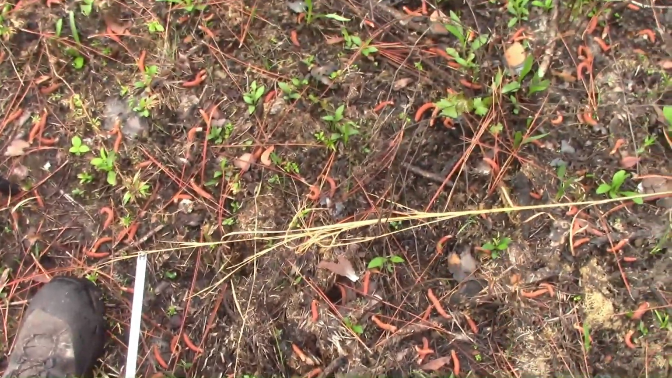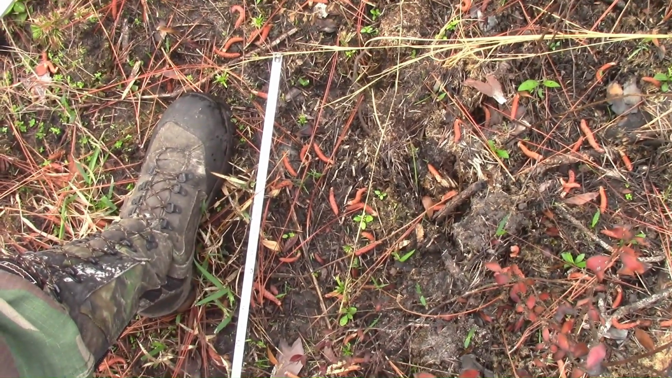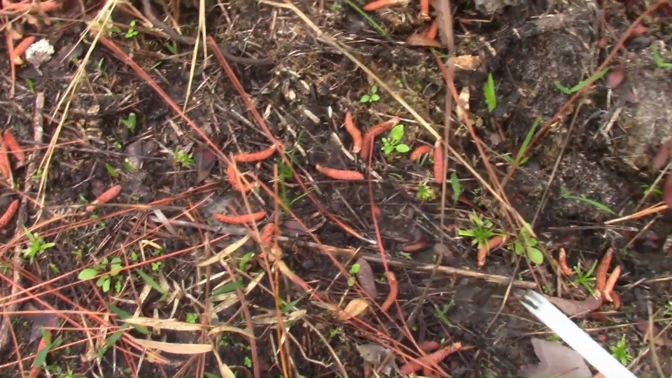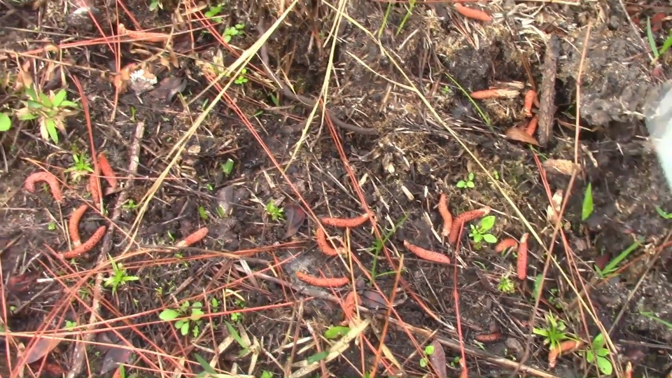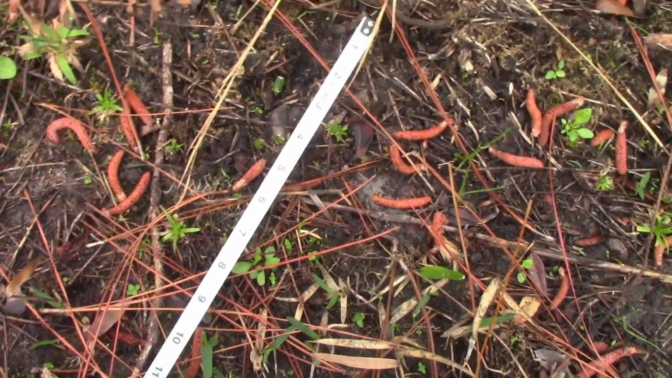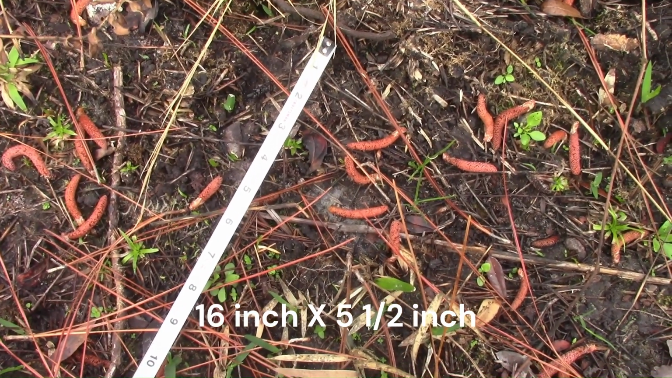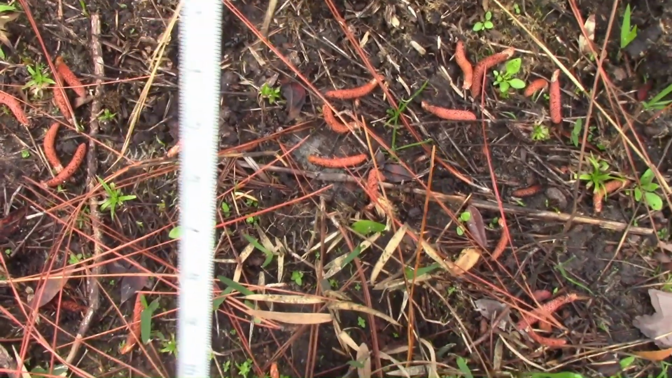And then look, here's my foot beside it. And then let's see how wide it is. Five and a half inches wide. Yeah, that's what we find. That's a normal size to find.